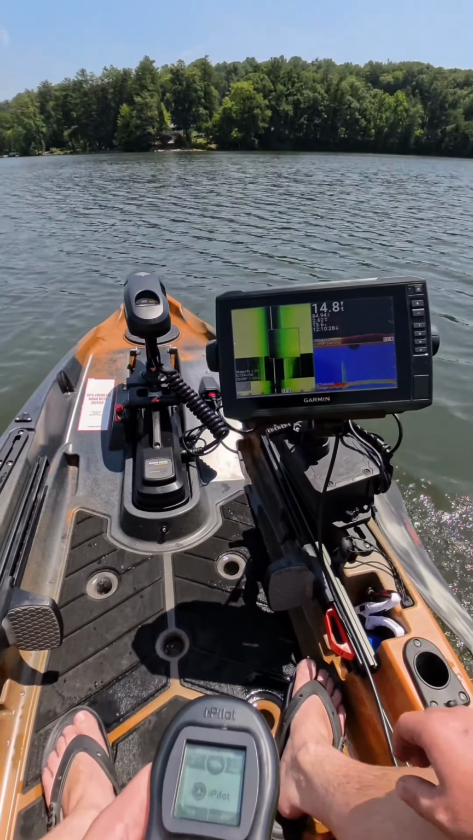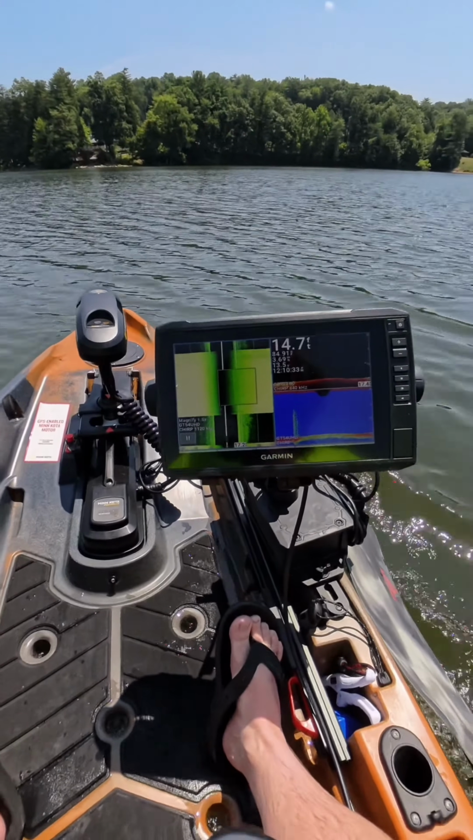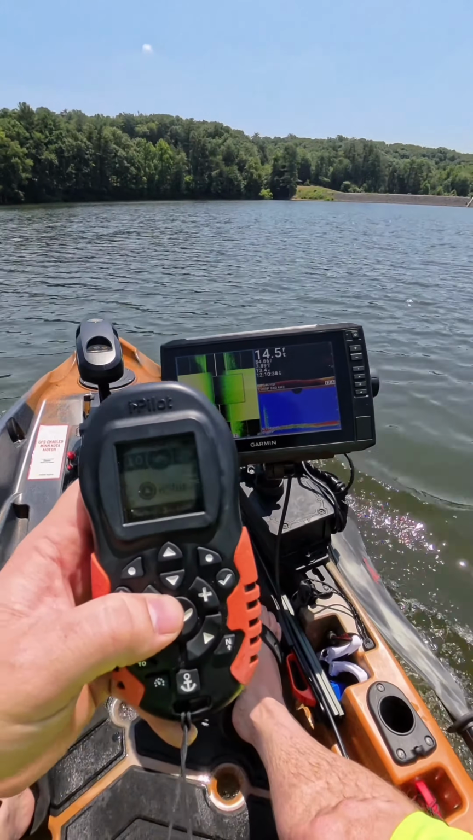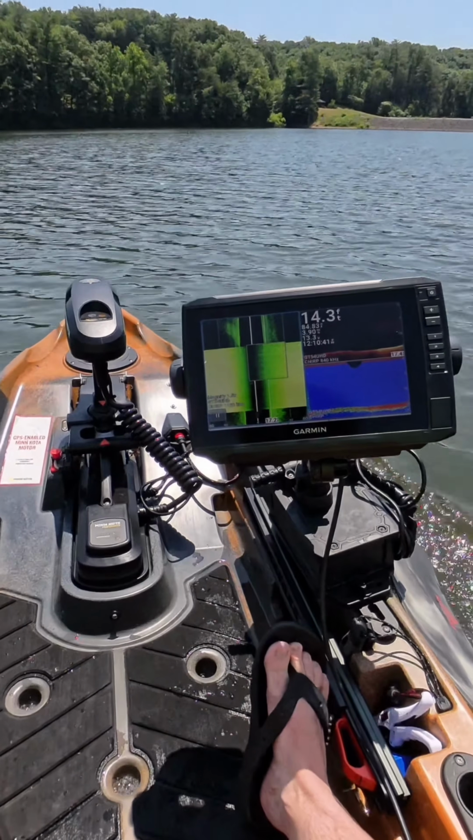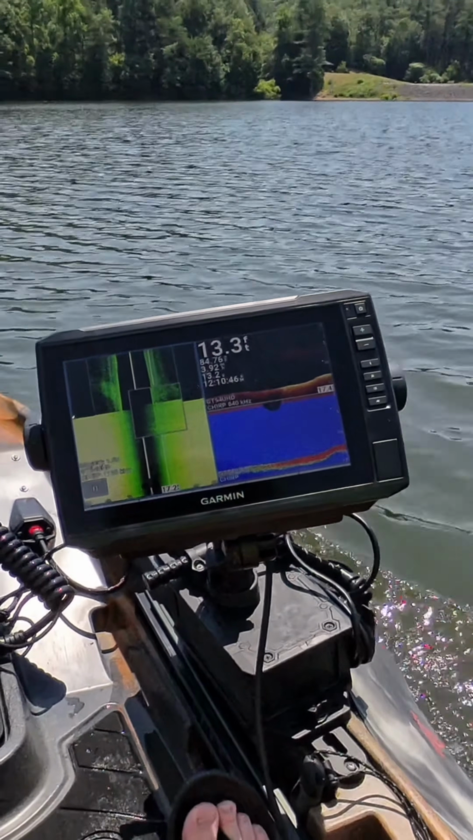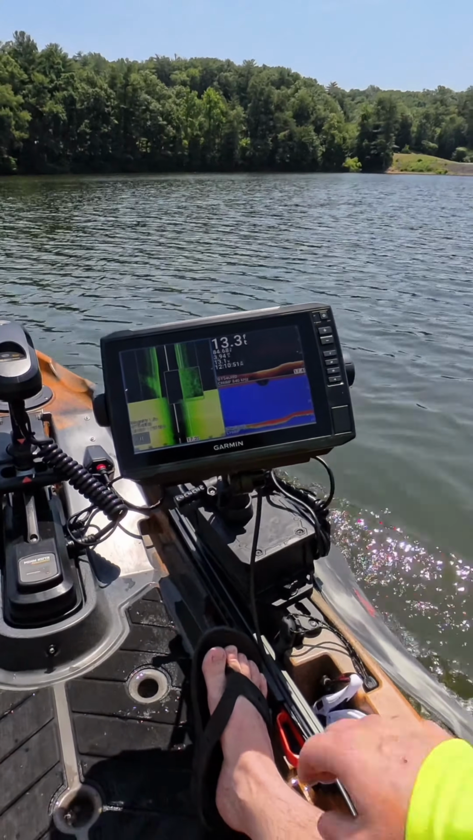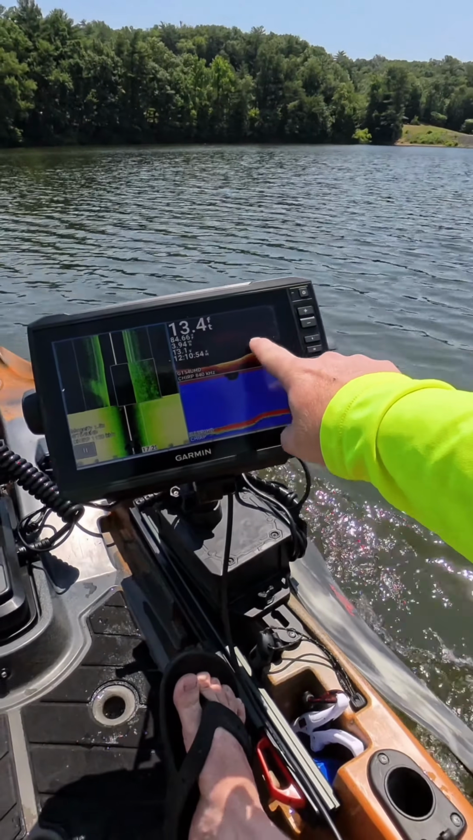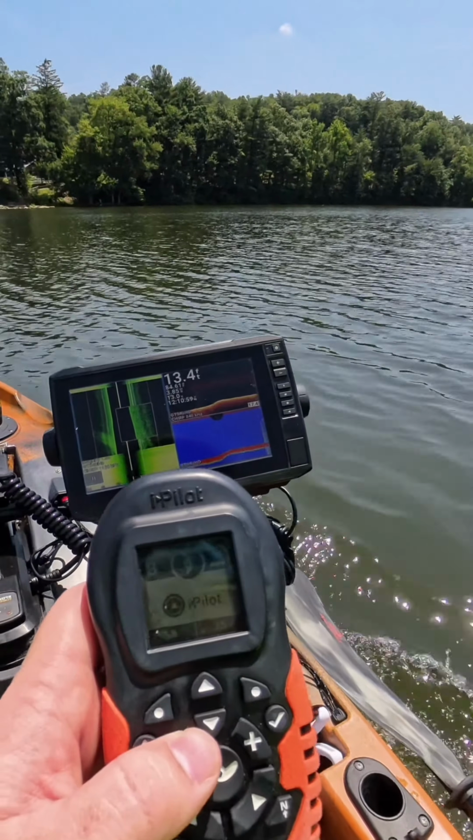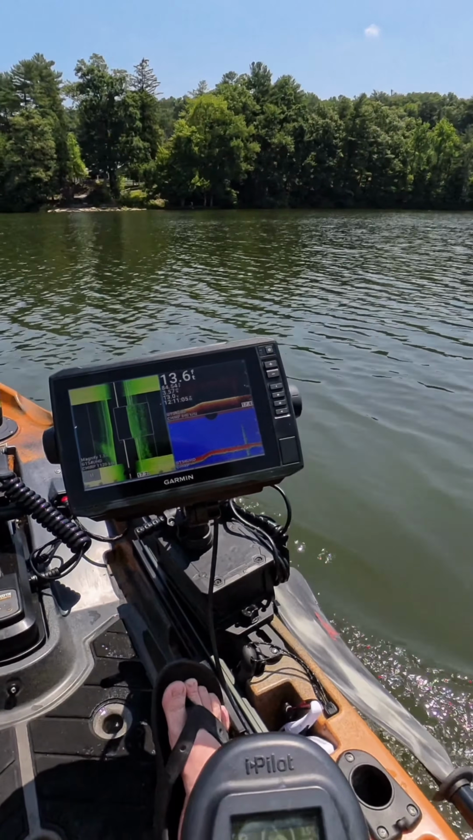Then bump it up to maximum. You can see at max speed, side view clears up here. We're at 3.9 and it's pretty clear. Now clear view and side view are still pretty clear. It's like I got temperature difference there. And let's go ahead and drop it down to 8 and you can see the noise returns from side view.